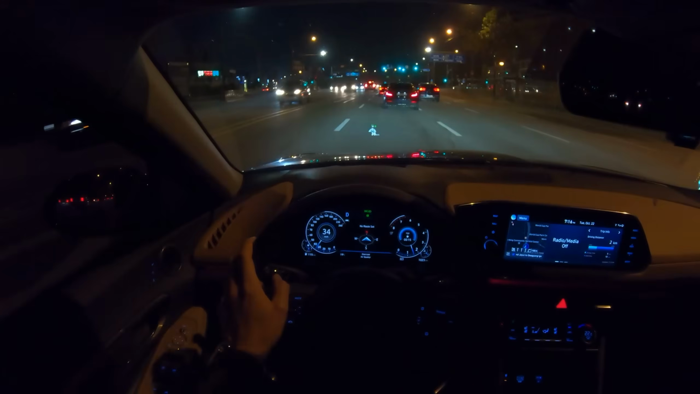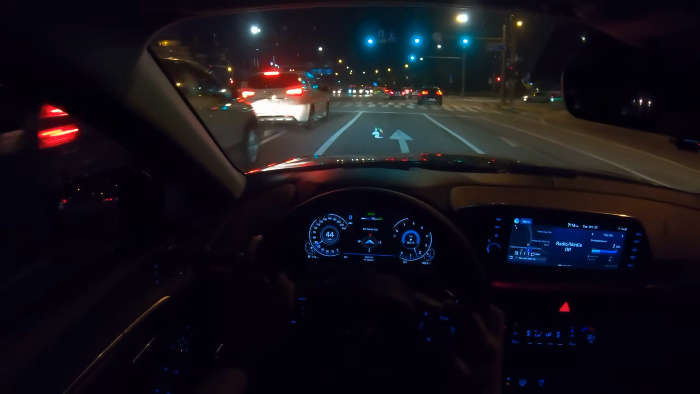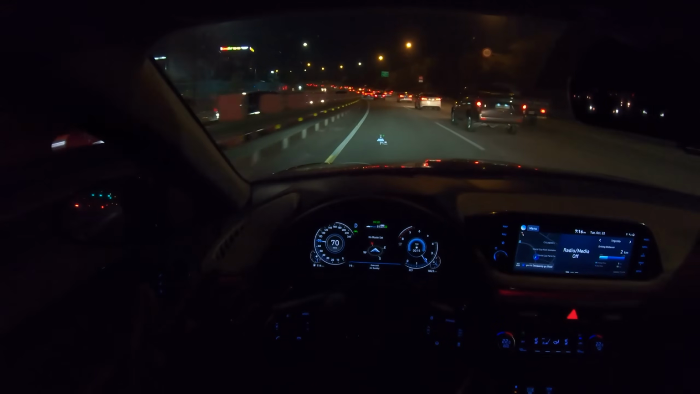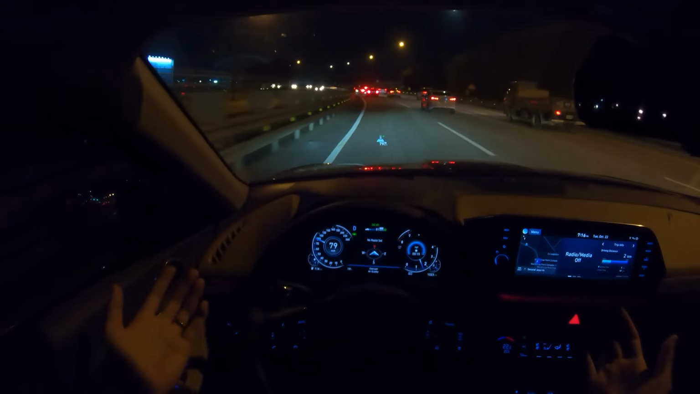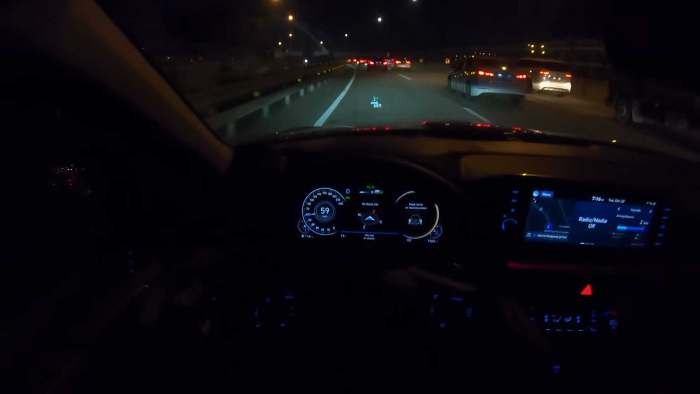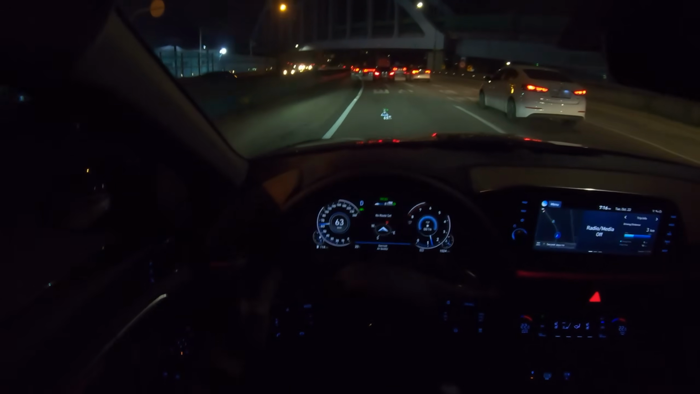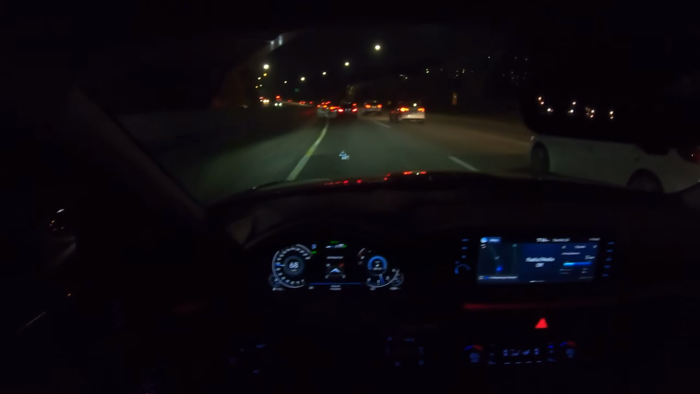Okay, now I'm going to set the speed to the legal speed limit, and now the Sonata will drive itself. Right now we have quite a curvy road ahead, and it does a very good job steering itself and keeping a safe distance from the car in front. Like I said, it will ask you to put your hand back on the steering wheel from time to time. You can also change the distance from the car in front.